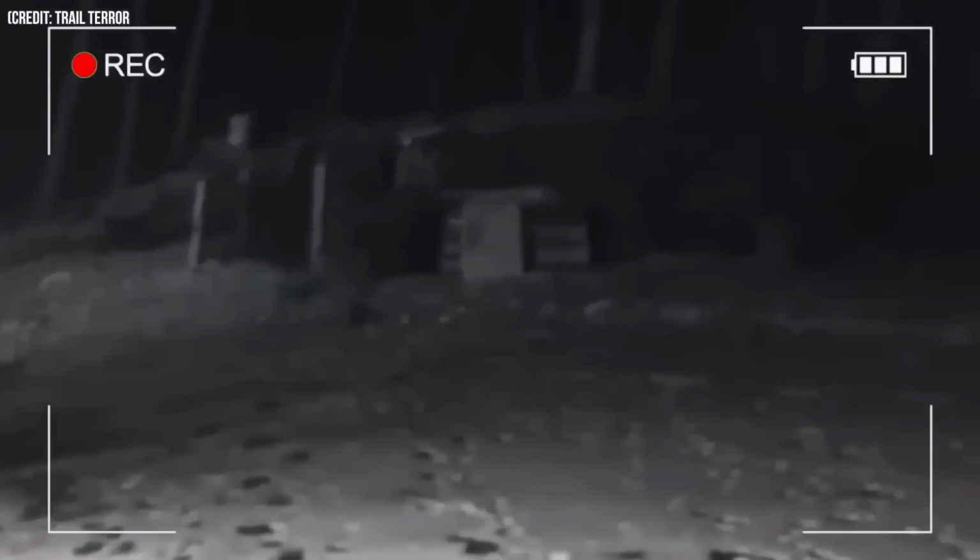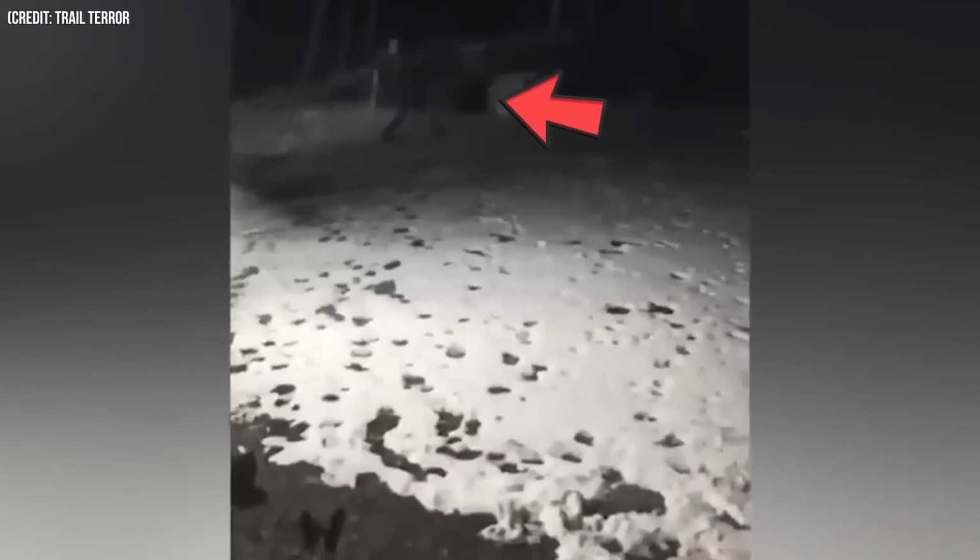Upon closer inspection, the figure looks pale and almost invisible, like a ghostly presence. However, it's possible that it's just a glitch with the camera, especially if it's a cheaper one. Sometimes these cameras fail to process a person's body, making them appear to vanish.